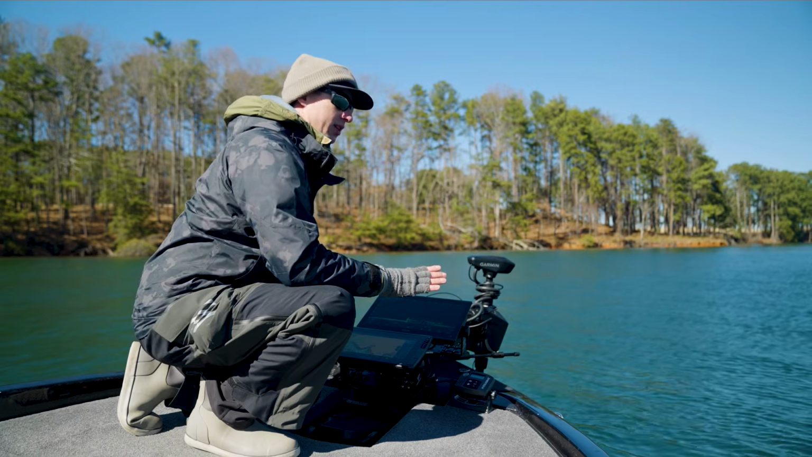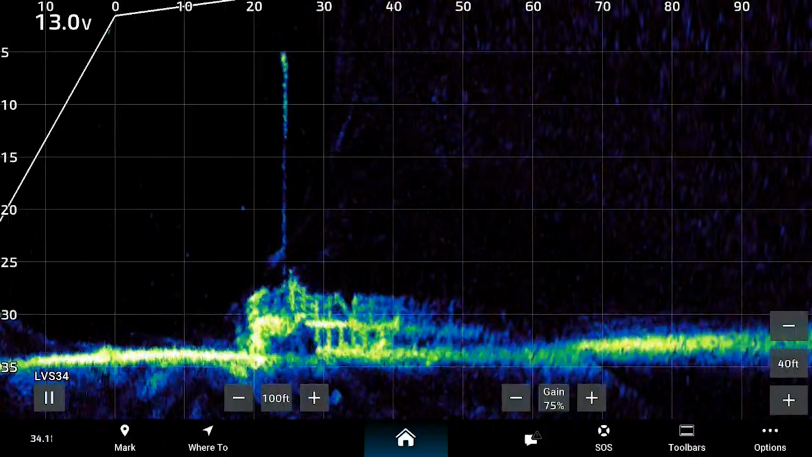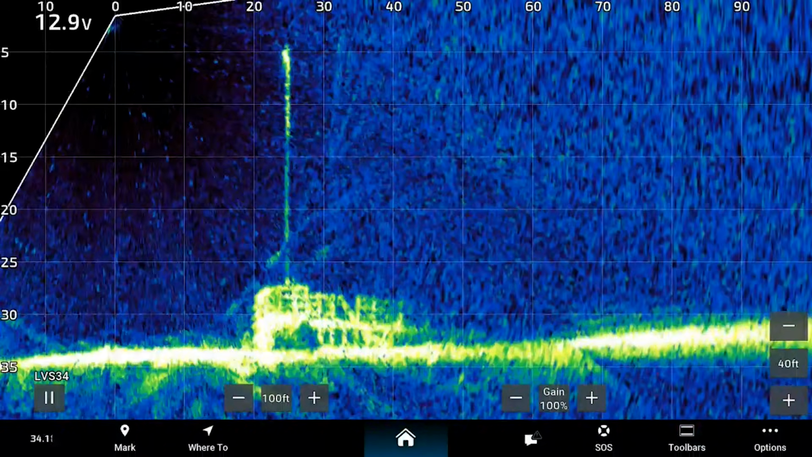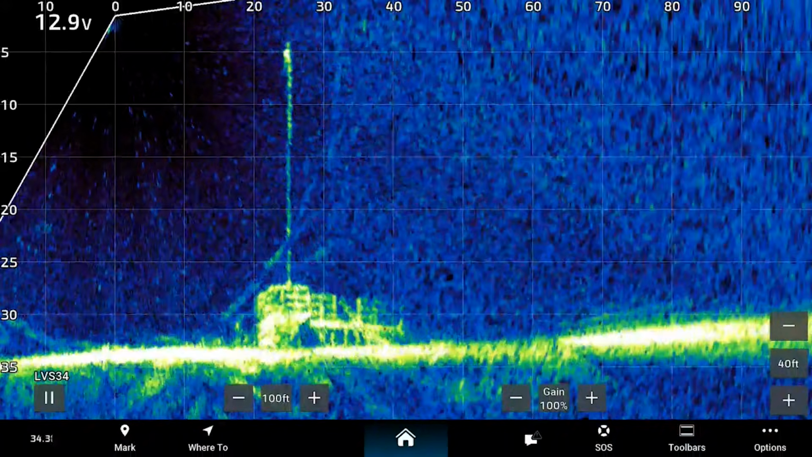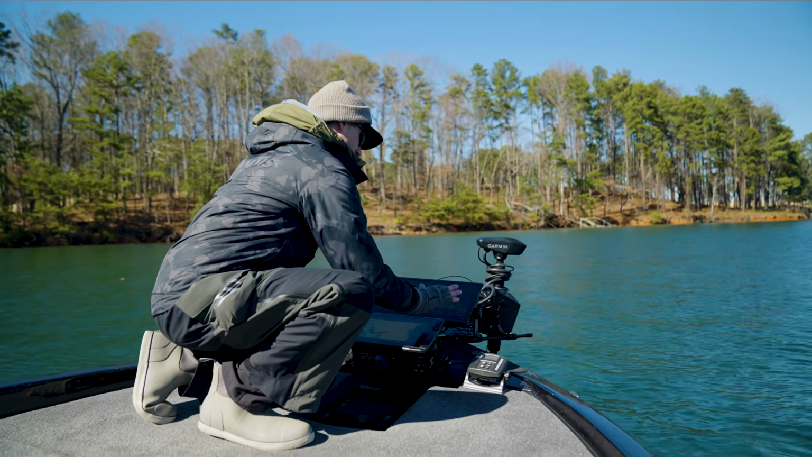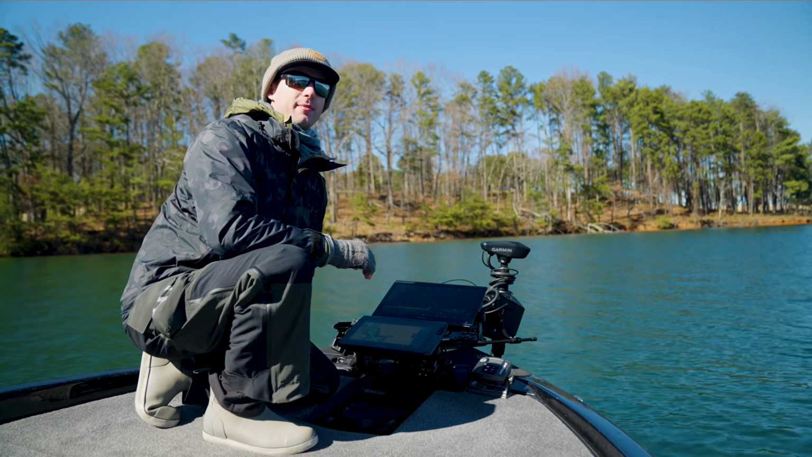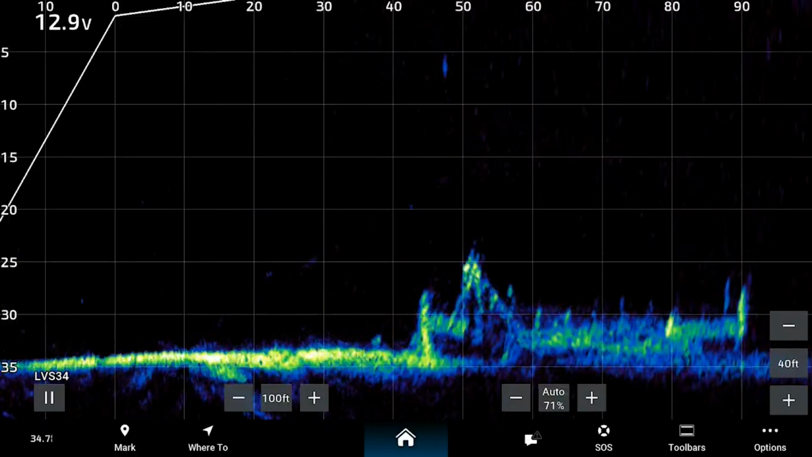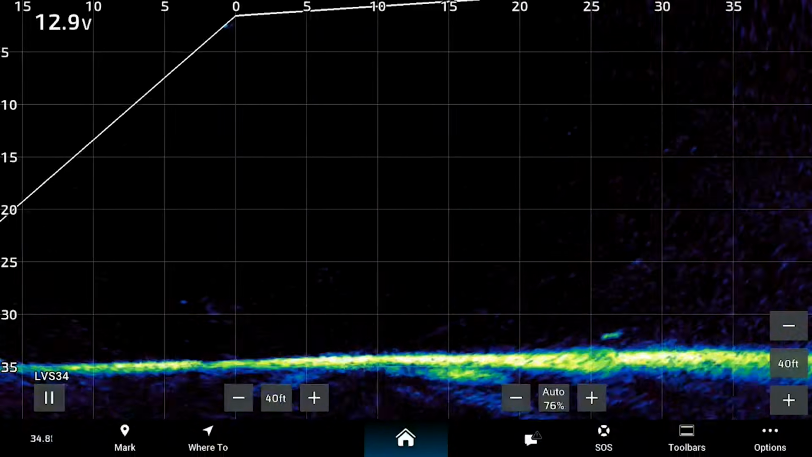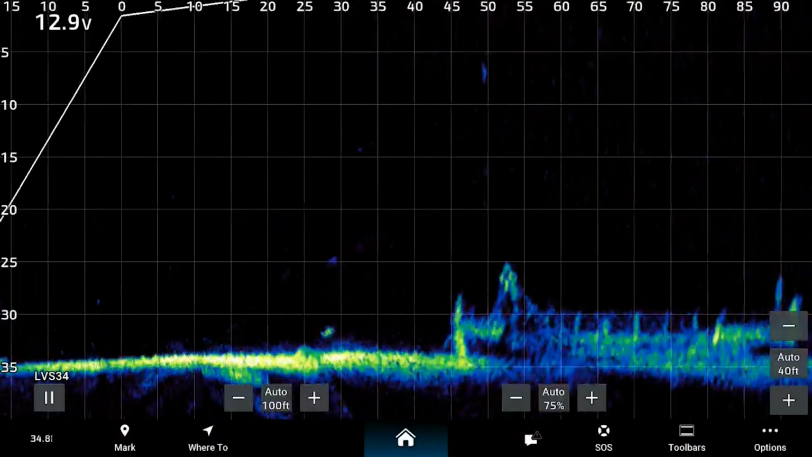So right here, we're looking at what we think is an underwater dock, and you can see as I bring the gain up, you start to see the bars and the pilings on that dock show up a little bit cleaner. Now, anytime if you get a little bit confused or you're not sure what your unit is doing, you can tap right in the center, and it's going to send you right back to auto. Same thing with the range. As I bring that range in, you're seeing a little bit less water. If you want to just go back to auto, tap right in the center, and it'll send you right back to where you started.